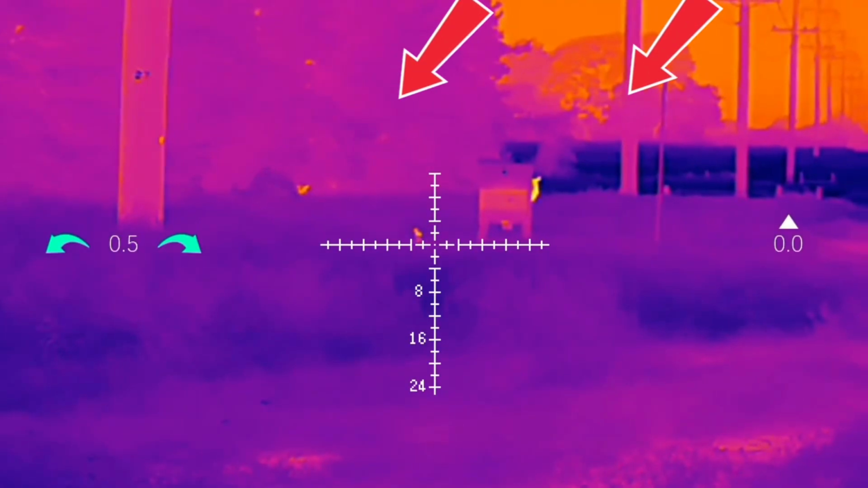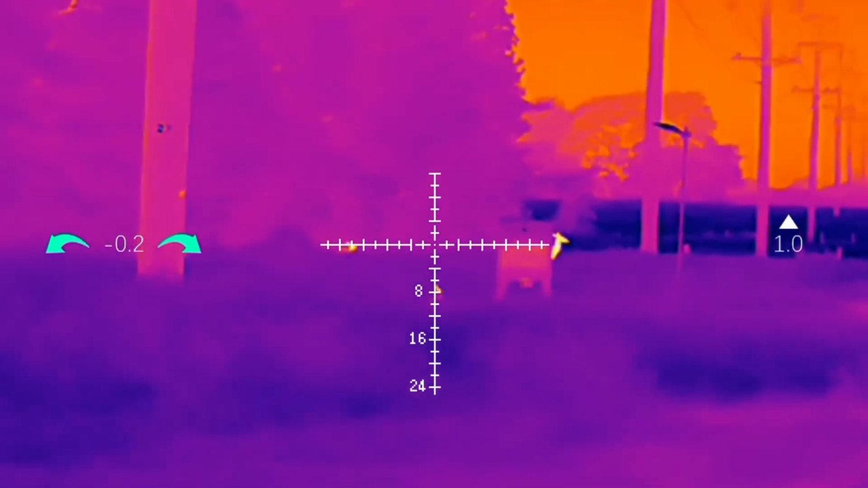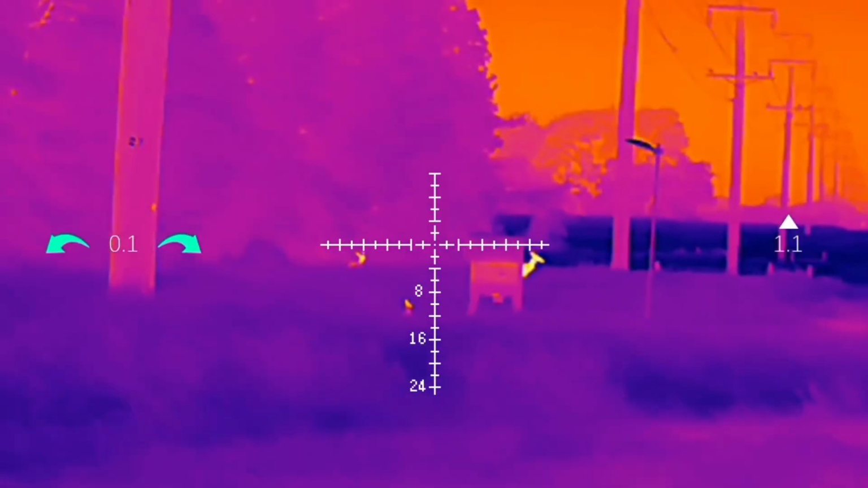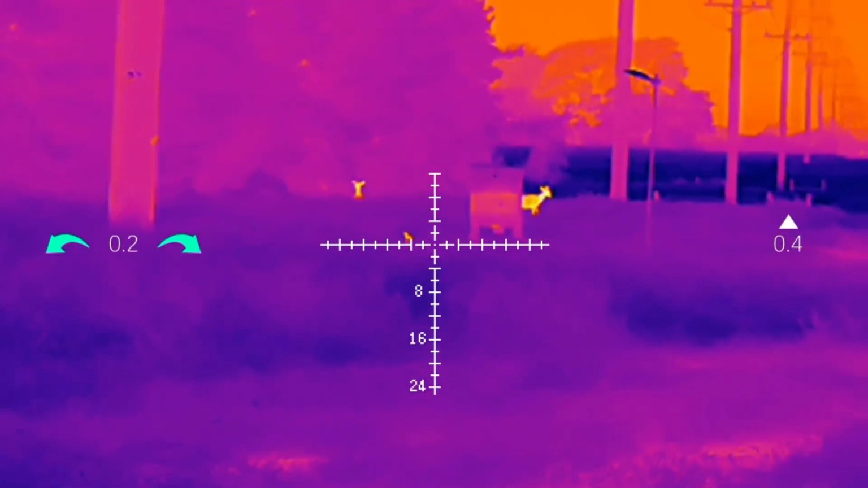Uh-huh. You can also, of course, just record whenever you want by pressing the button on top. The user interface is great. We've played a lot with thermals, and the user interface can be an issue. It immediately streams to my phone or to the iPad, and anyone else hunting with you can see what you see, which is really cool.